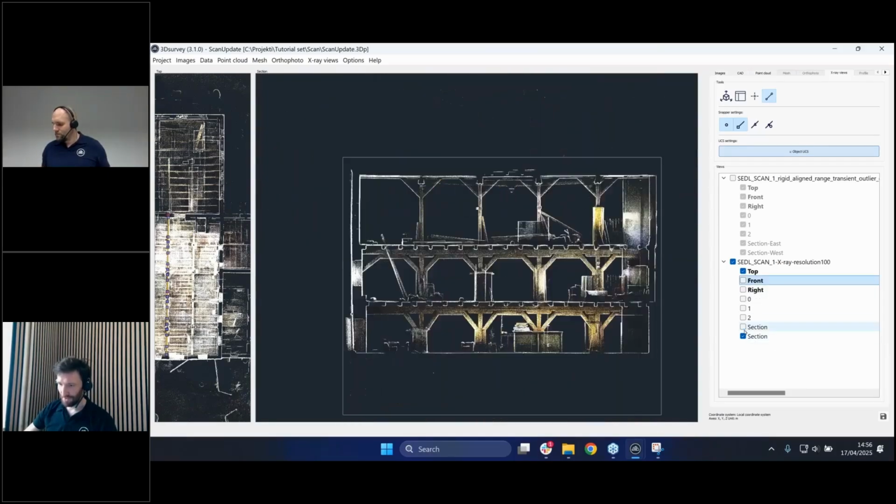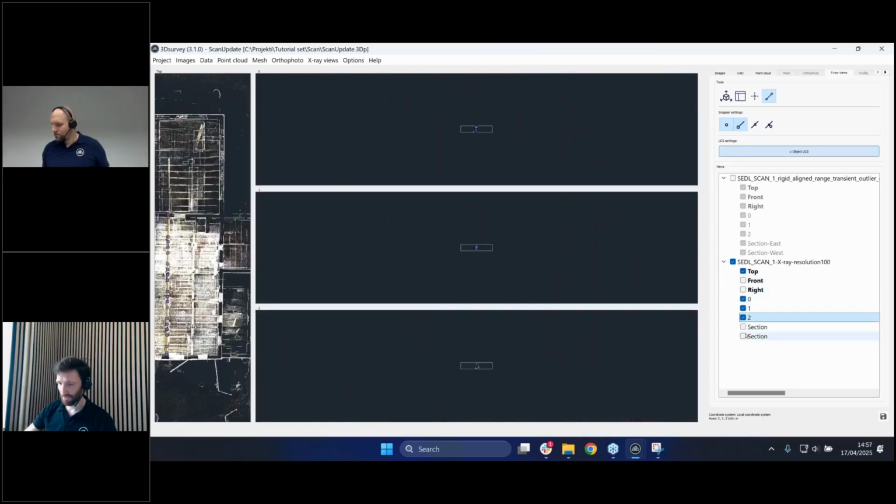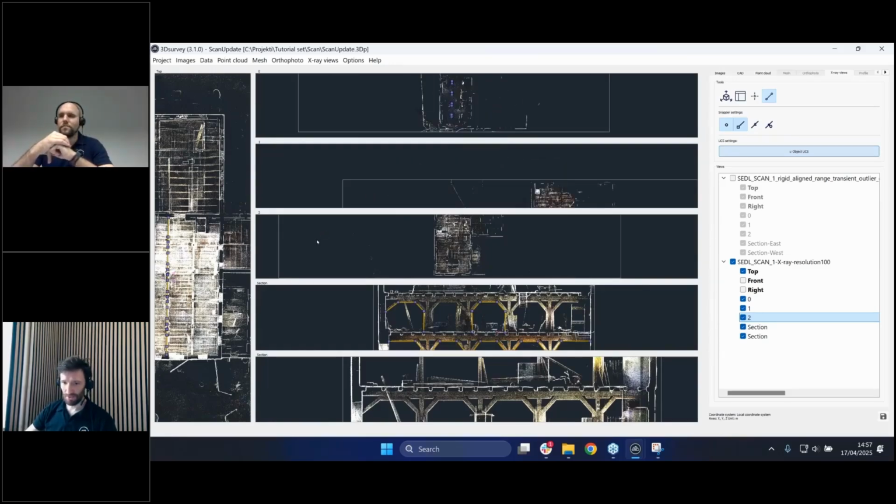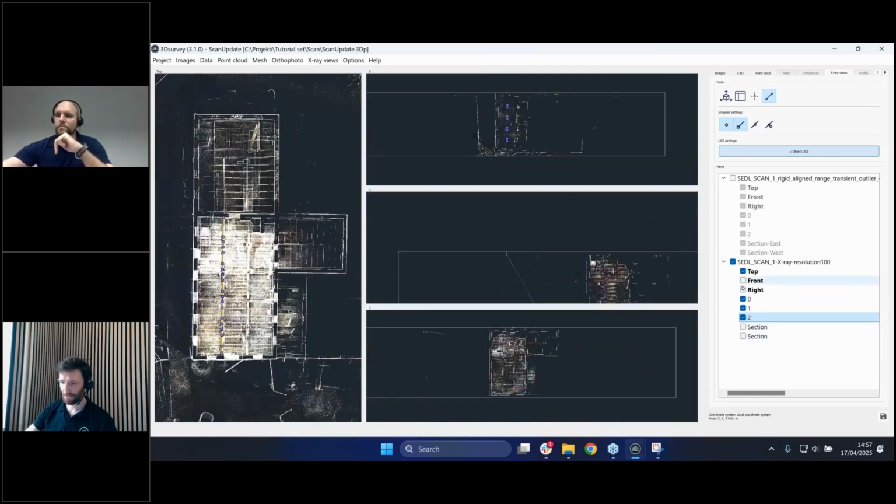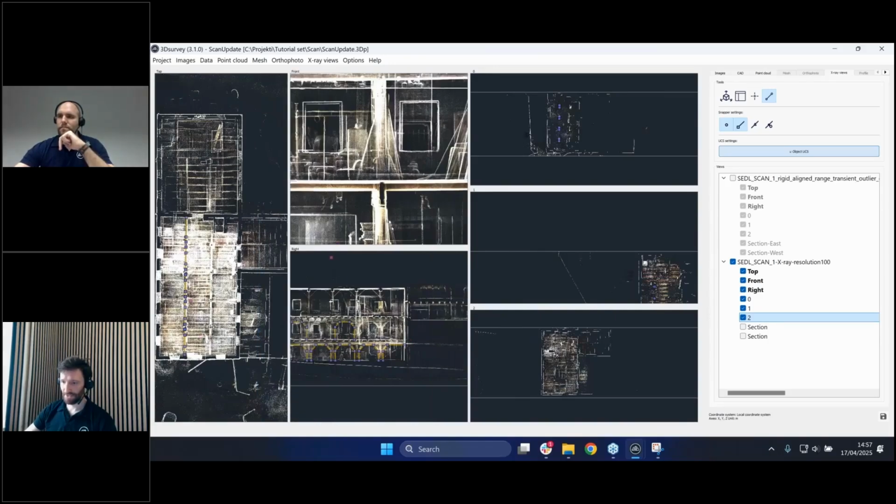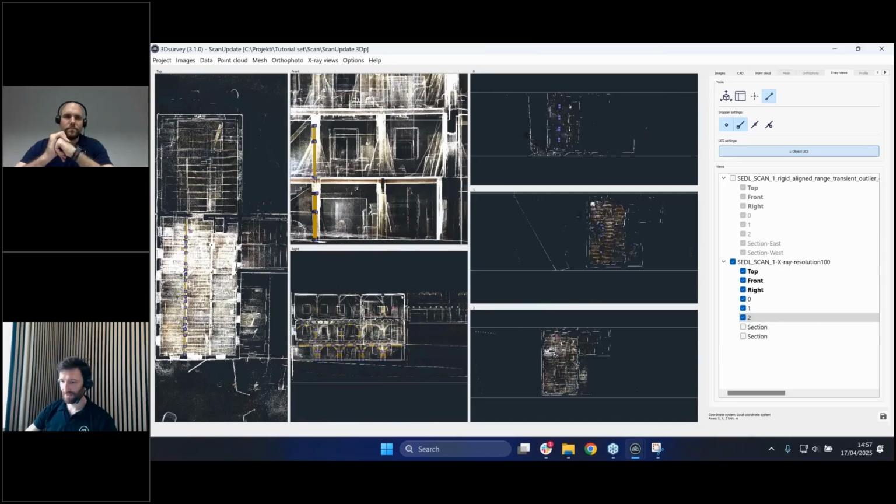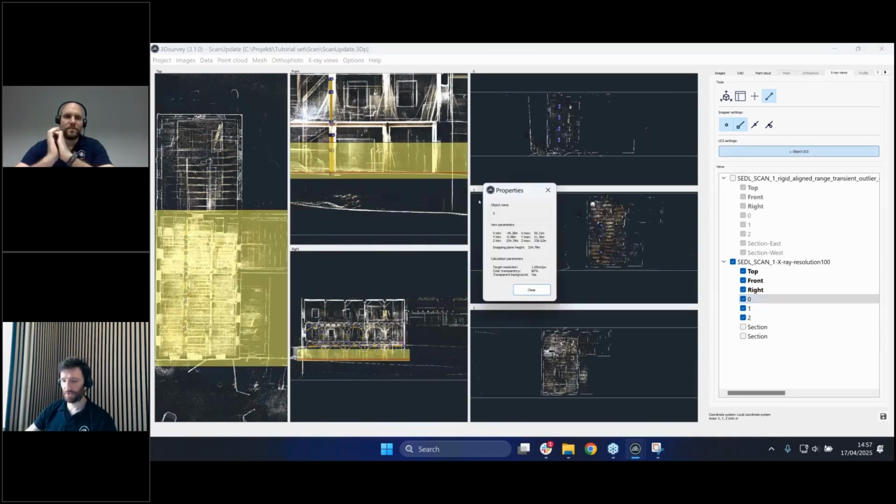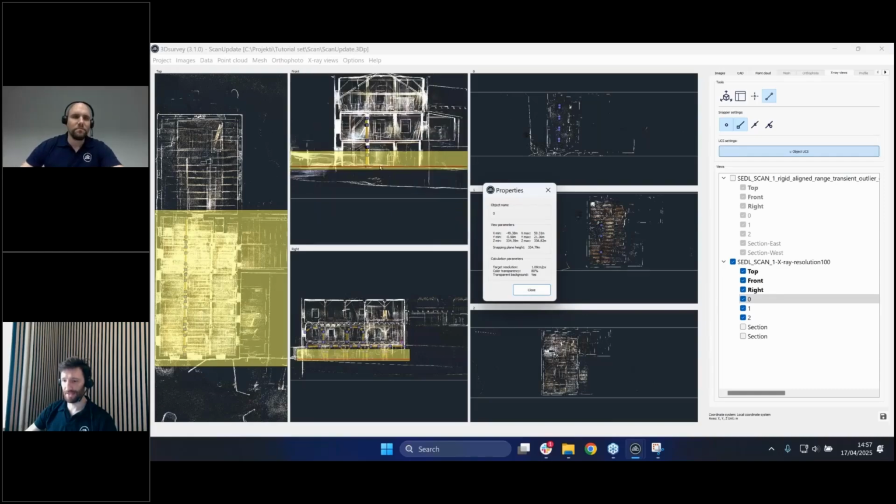If we created a lot of these layouts, sections and whatnot, it's maybe hard to know which is which. So how do we recognize them? Let's focus on these three. Where did we create each specific one? The option is to just simply right click and go to properties, and it will show you this one was created here on the ground level.